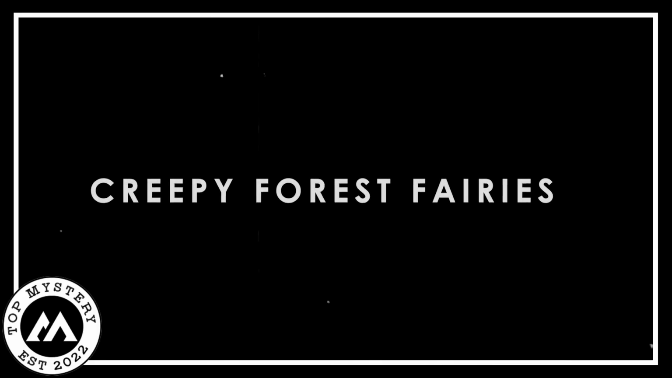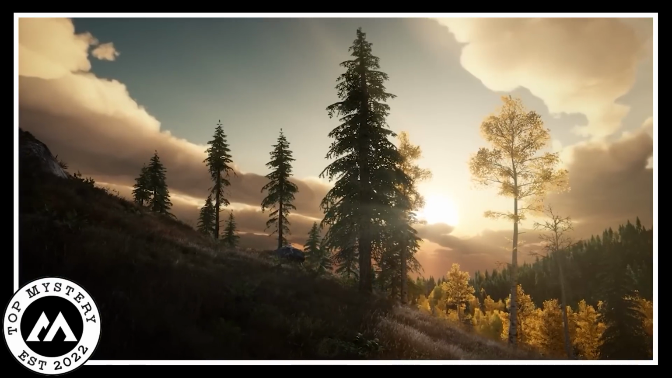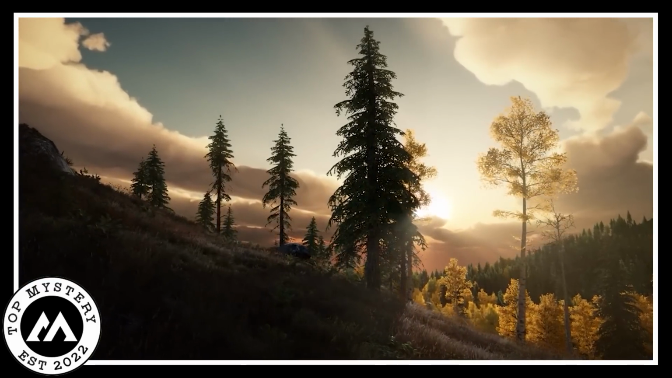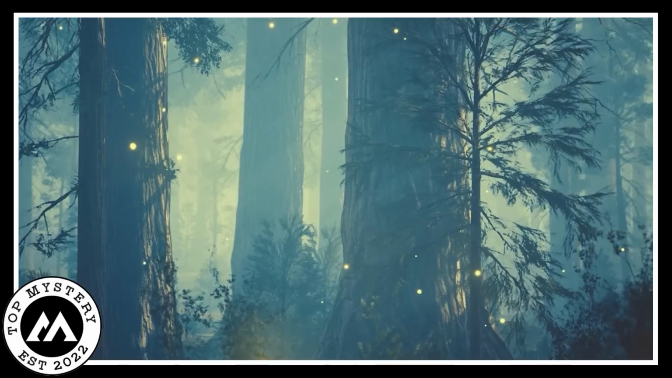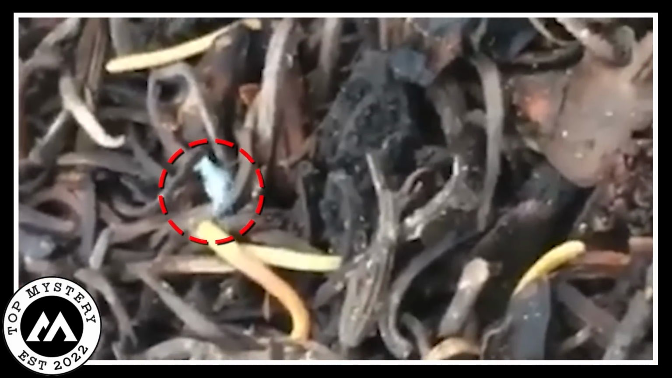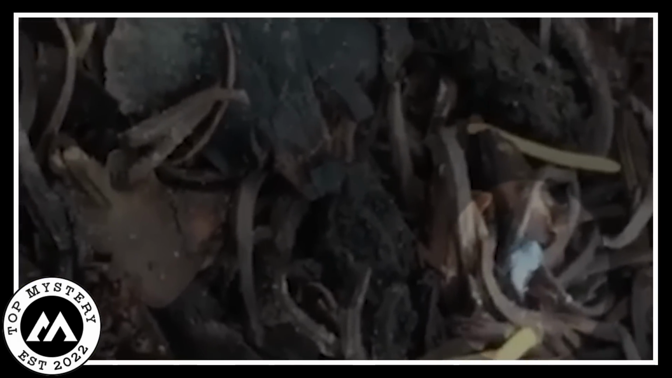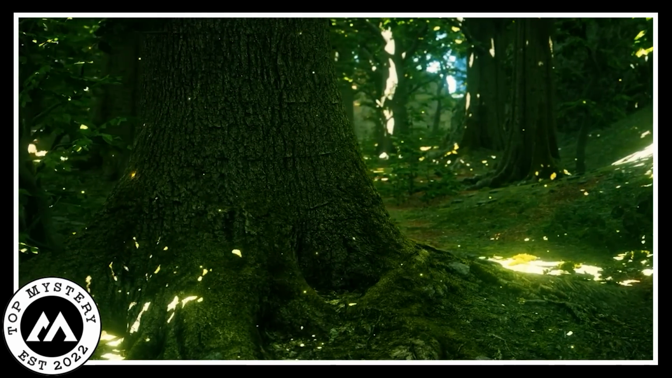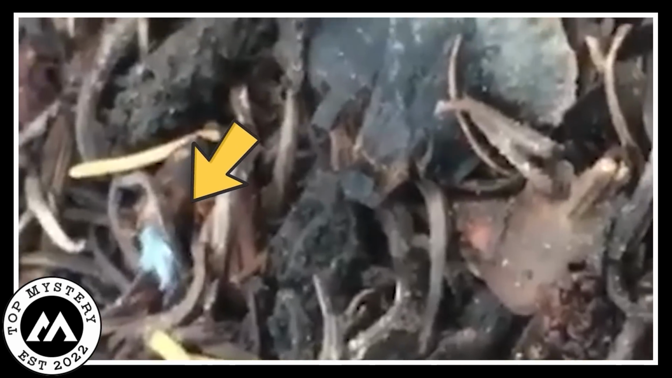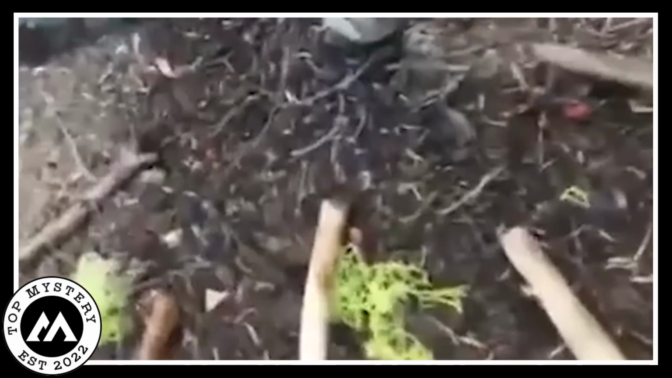Creepy forest fairies. In the depths of a murky jungle, courageous adventurers unveiled an extraordinary sighting. Through their camera lenses emerged beings of wonder, spectral fairies, their white wings dancing like elusive phantoms. This encounter, I dare say, straddled the line between enchantment and unease, as if glimpsing into a world where dreams intertwine with eerie reality. The sighting of these mystical creatures has created an atmosphere of amazement and fear among the viewers.